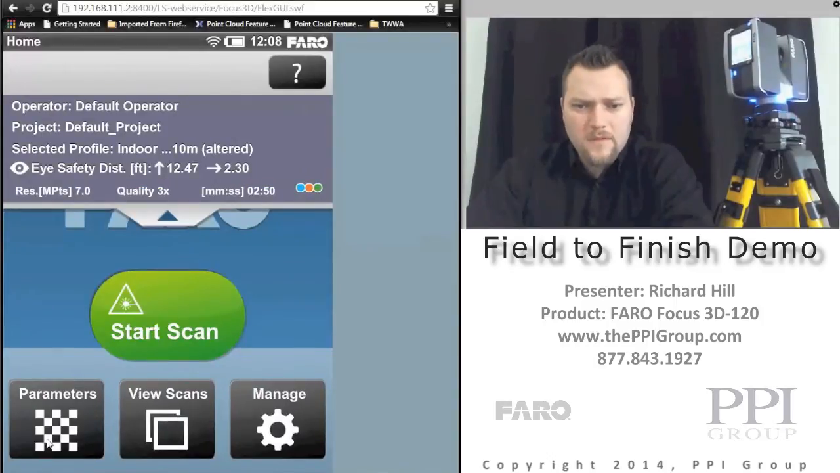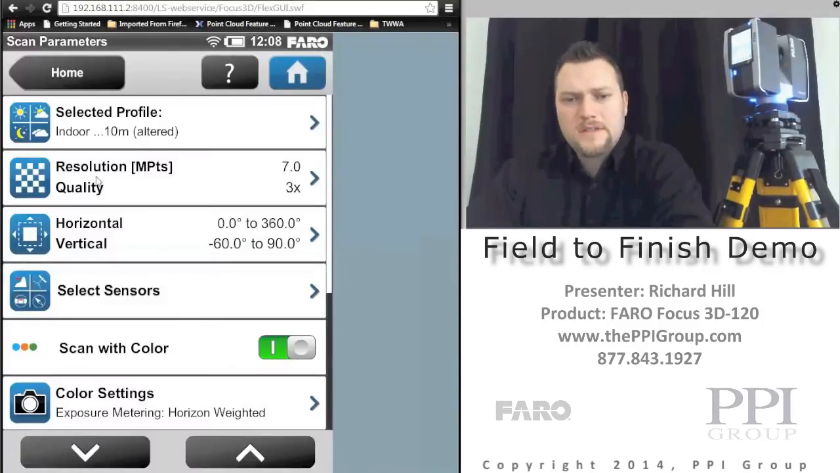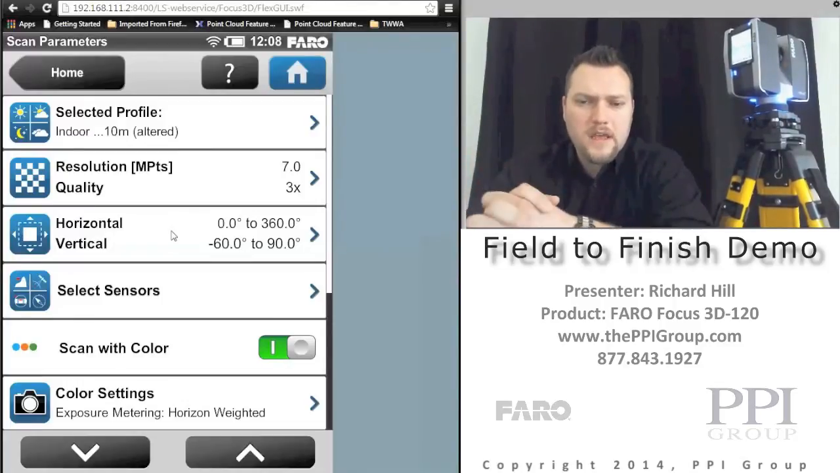So once we've done that, the next thing we'll do is go to Parameters, and here we have selected profiles, we have resolution, which is the amount of points that we're actually going to collect, their spacing and things like that. We'll change that in a minute. Horizontal vertical restriction, so if we just want to scan a small area of a room, we would actually be able to use a rectangle to limit the bounds of that area, and just scan a specific area.